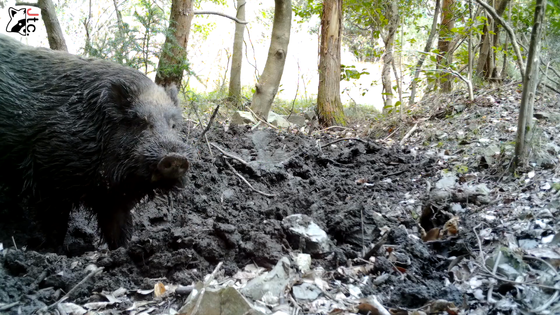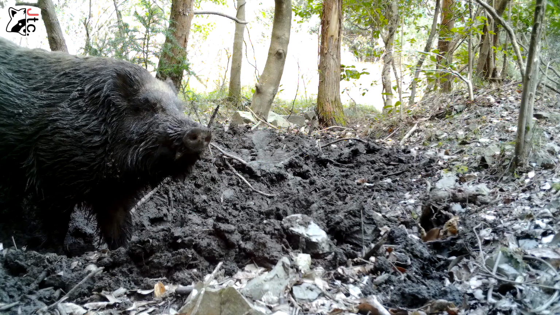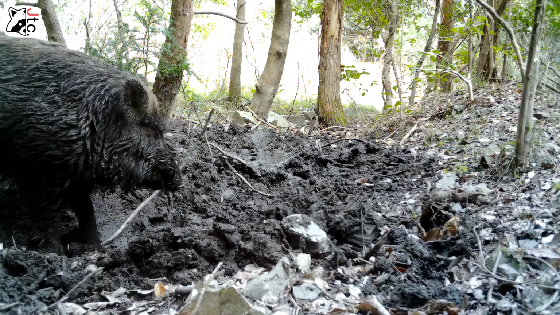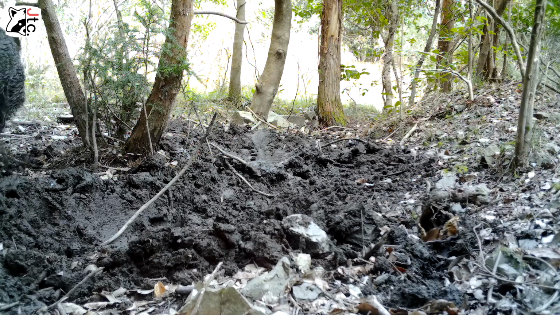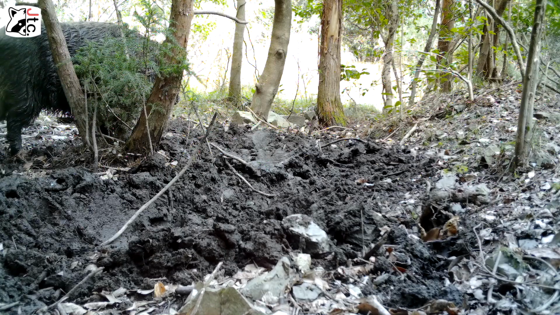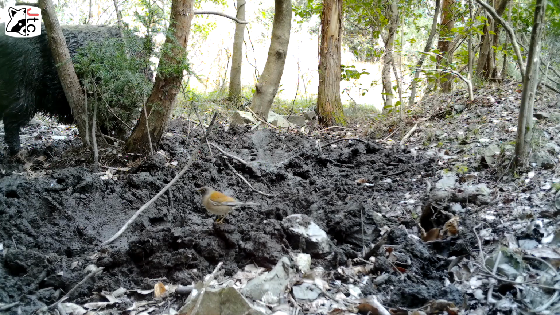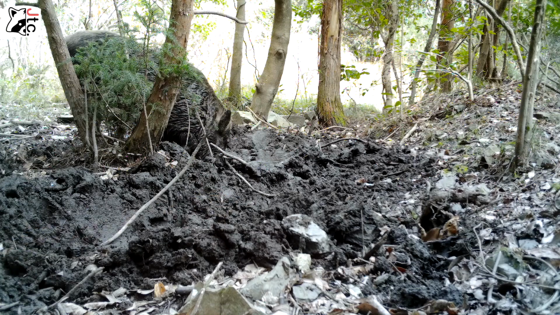Chewing on something there. Maybe a little nut, a little fruit or a root or something like that. But yeah, in these wallering spots, they'll find food, they'll drink. I've seen wild boar use the toilet in these areas. And look, there's a bird. There's a bird and a wild boar in the same clip. You see him there? Pretty interesting, yeah?